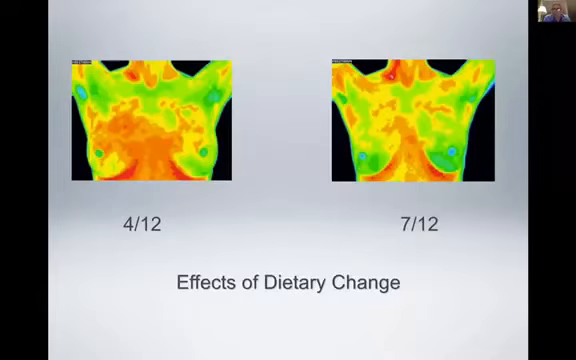And obviously in terms of breast cancer, we're looking for something developing. We're looking for no heat to an area of heat, like the other slide I showed, the original one of the DCIS. We're looking for so-called hot areas or warm spots that are continuing to change. That's what we see with breast cancer.